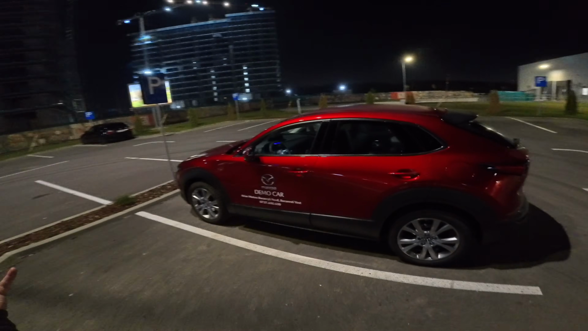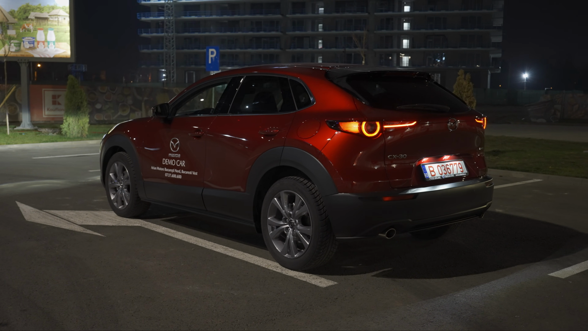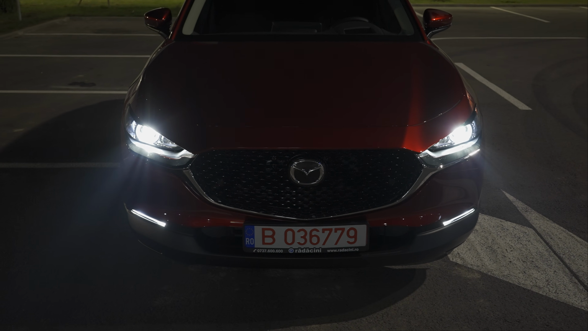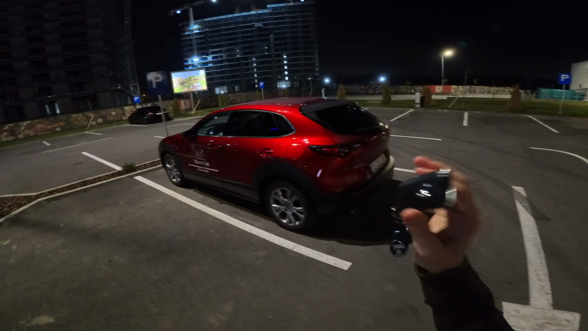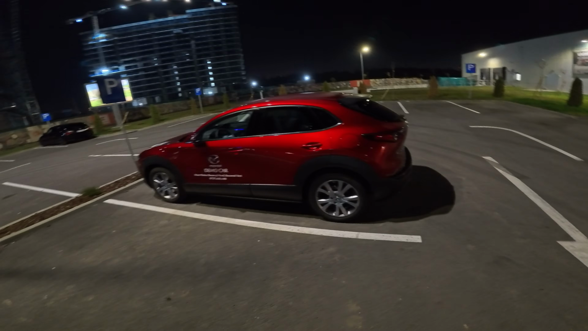Today, actually tonight, we have right here the brand new Mazda CX-30 2024 version. This is the facelift 2024. Even though it looks kind of the same, it has a few changes that we will talk about in the full review video. If you want to see that video, stay close because it will come soon on the channel.